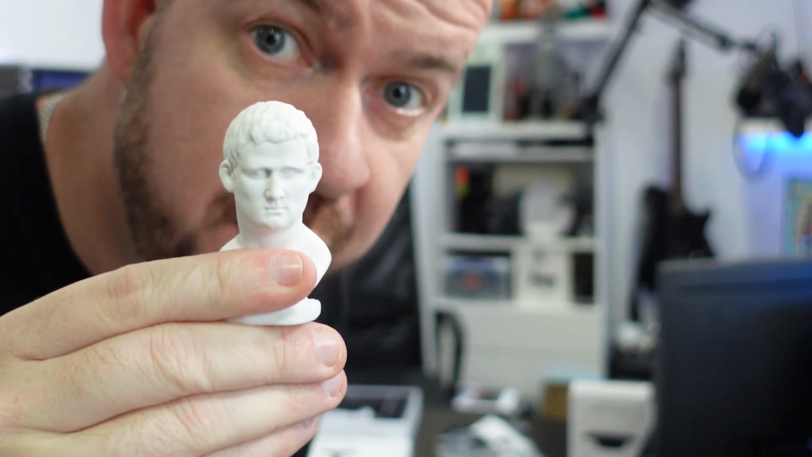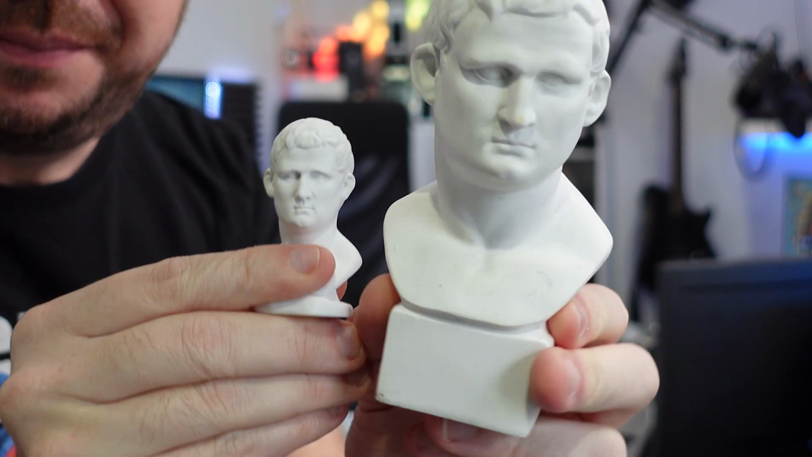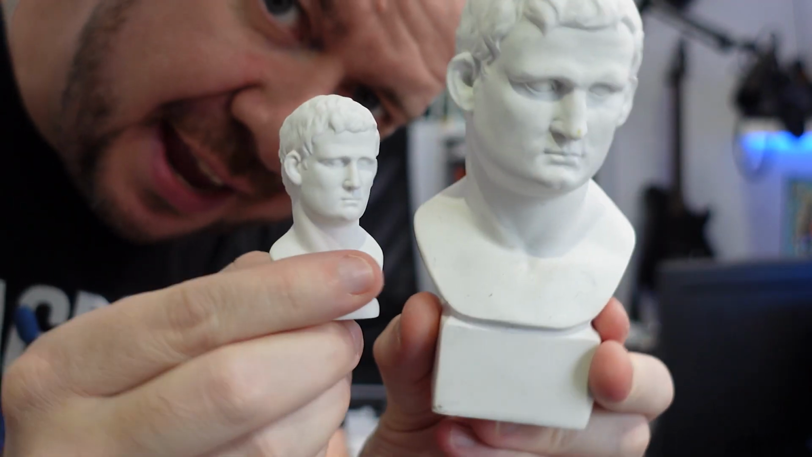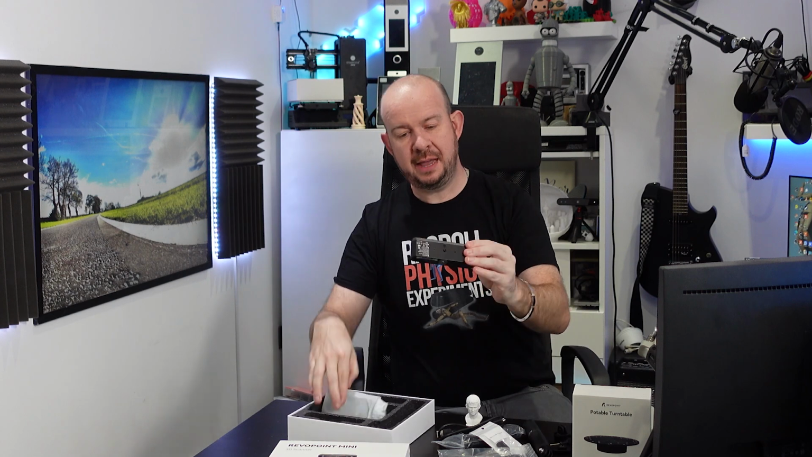Now this is interesting. This is the bust that comes with the Mini. This is the bust that comes with the Pop 2. It kind of gives you an idea of where they're thinking in terms of the scale. Okay, and also in here we've got a little tripod holder, and we've got the gizmo itself. I'll bring that over so you can see it as well.